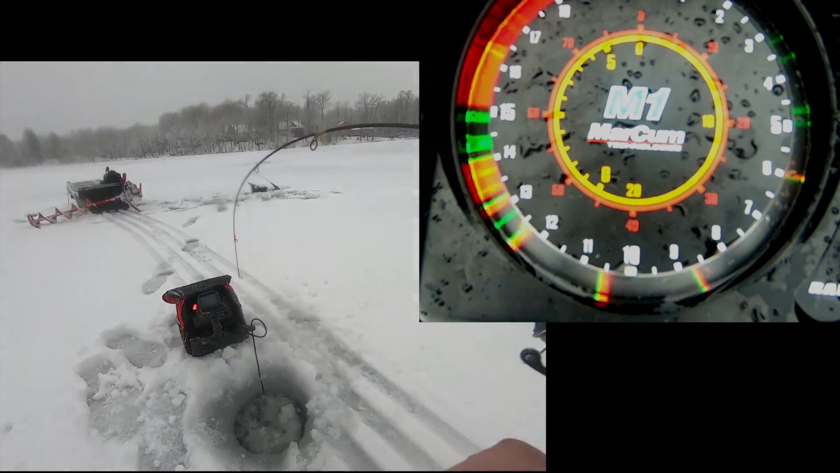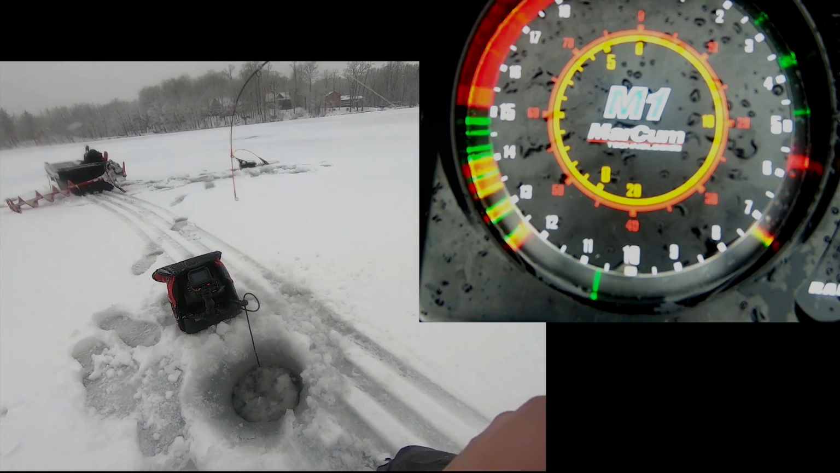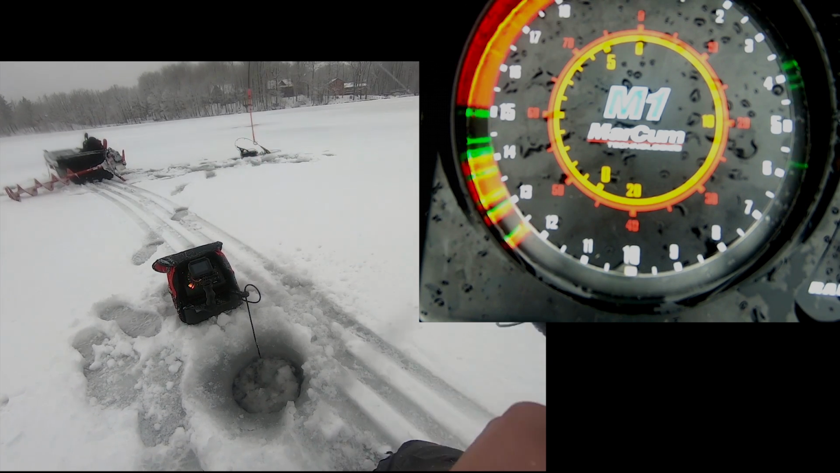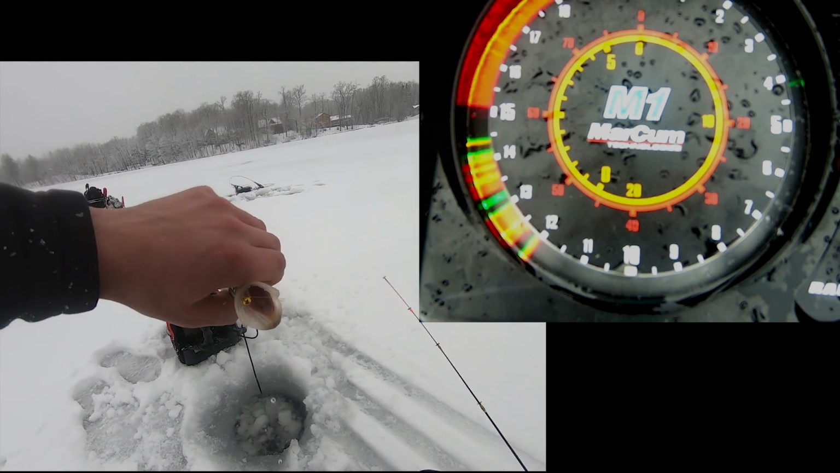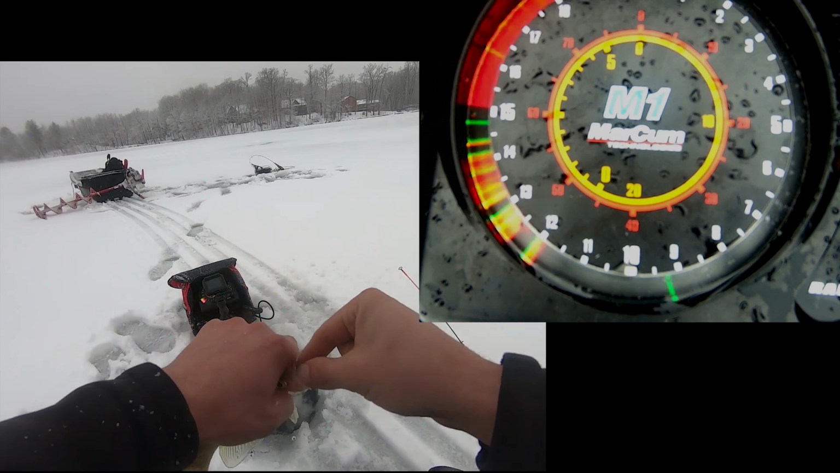Oh, there he is. First one on. And it feels like a good one on that hammered tungsten. It definitely feels like the right kind out here in a blizzard today. Nobody else out. And there's the first one of the day. And he wanted that tungsten. Look at that thing, just down his hatch. That is exactly what we like to see.